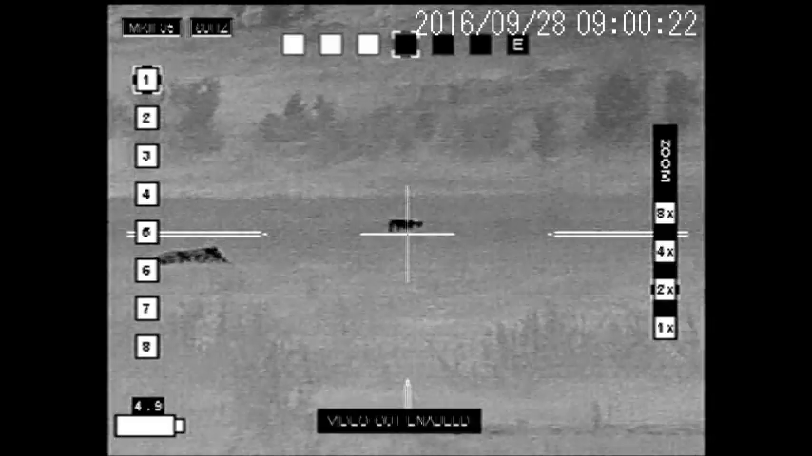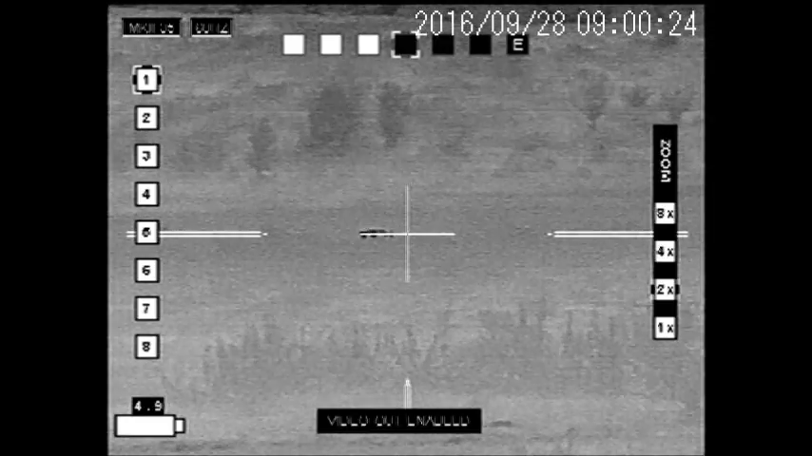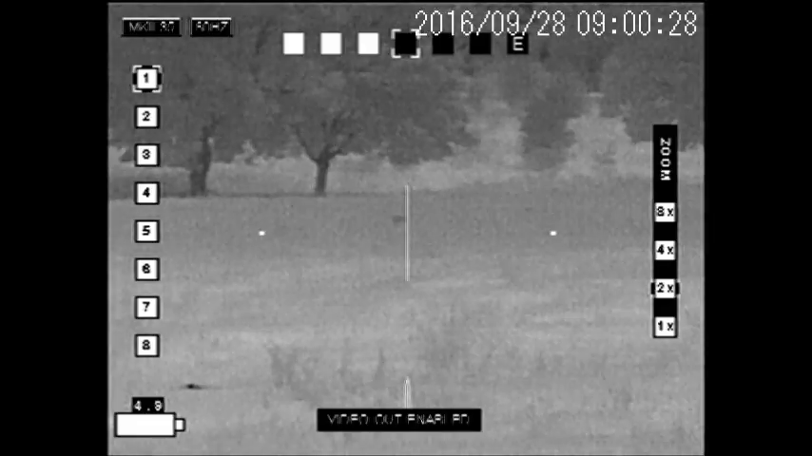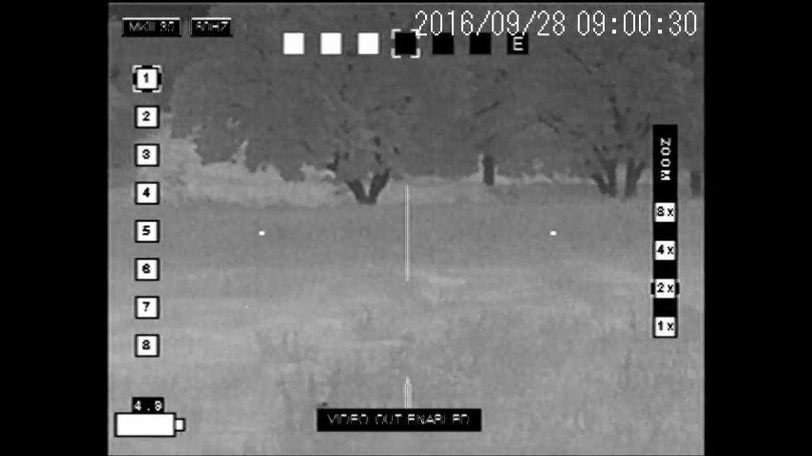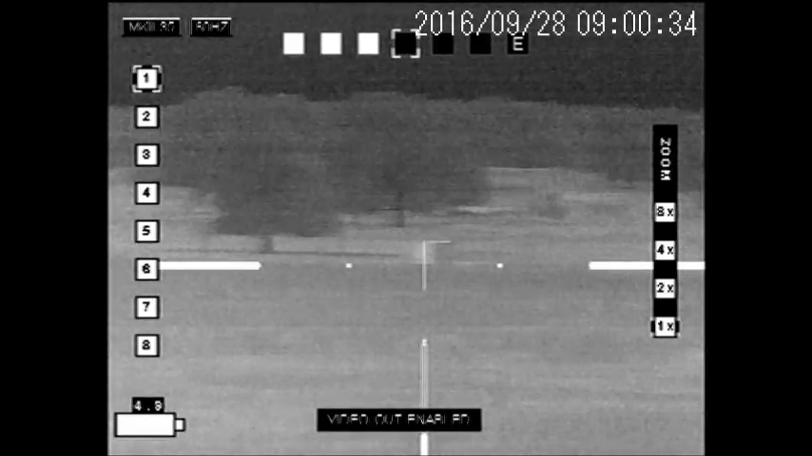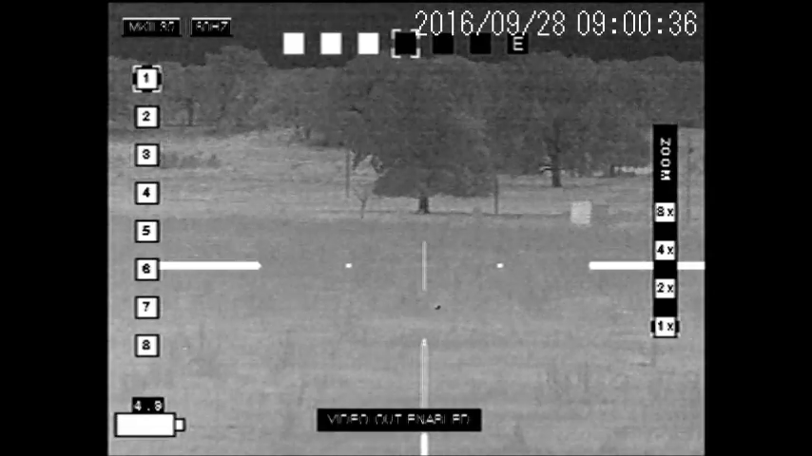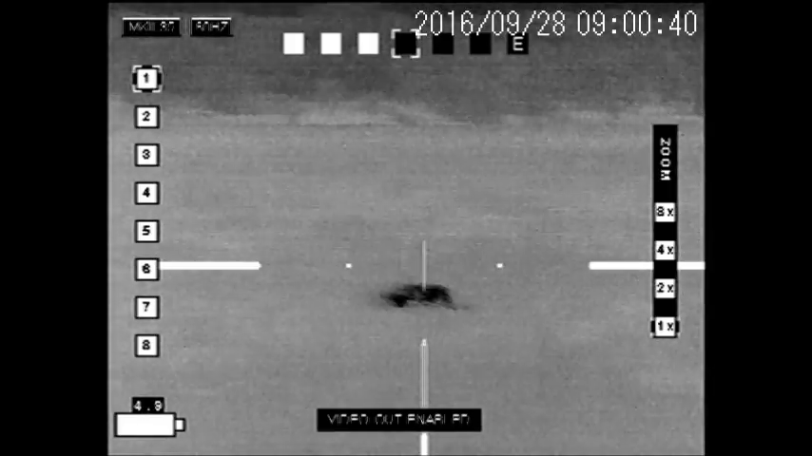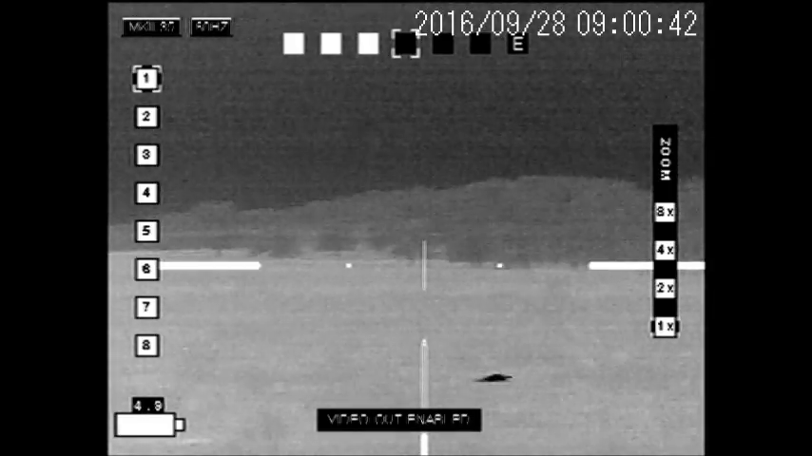Now there's one back up, and he's headed towards the tall grass, and that's a hit right there. And you can tell by the way they change the way they run after they've been shot. And he'll go down here before too long. Even if you hit him in the vitals, these pigs tend to run 50 to 150, 200 yards sometimes. So we're scanning around, looking to see if there's any more pigs.